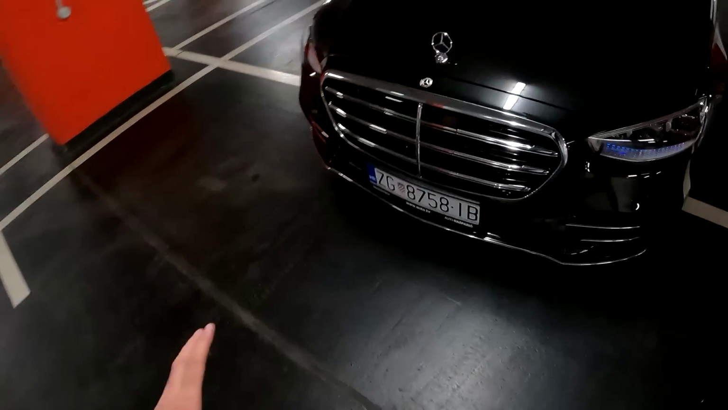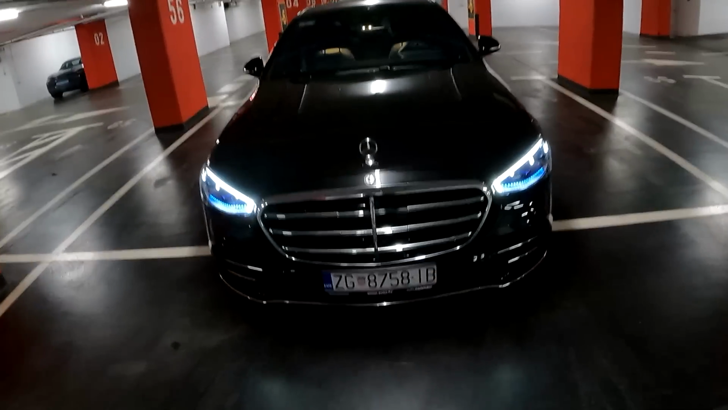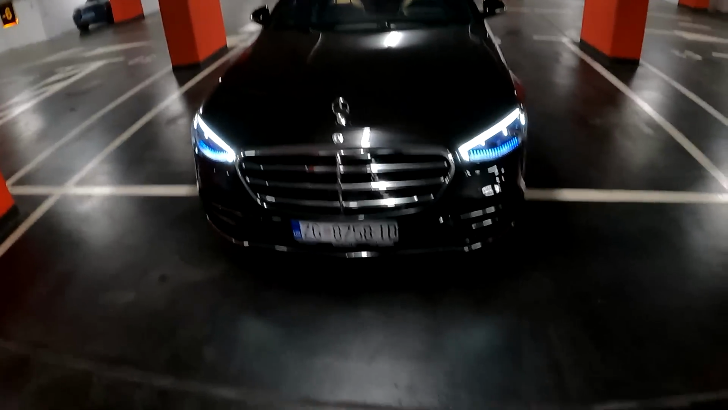Also, an additional cool feature is this massive front grille. The car is very muscular, and you do have a bunch of radars and sensors, of course, because this car is packed with safety systems.